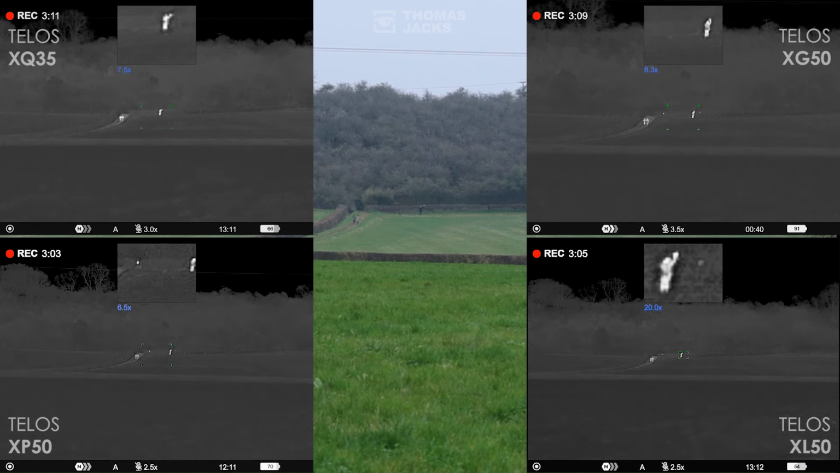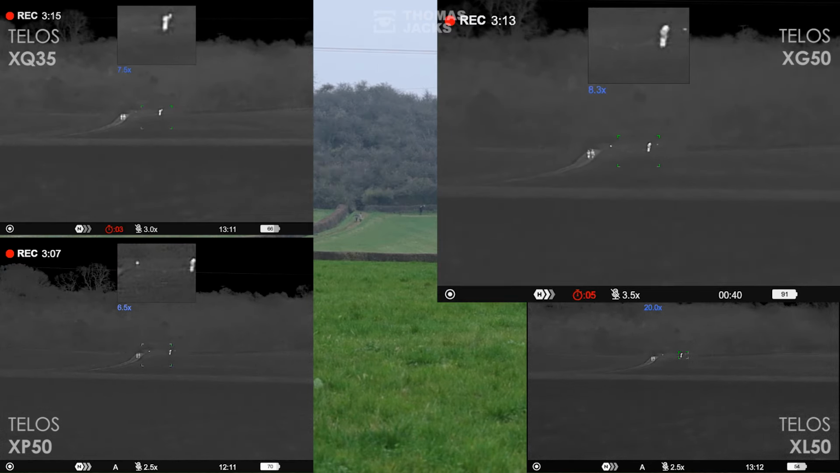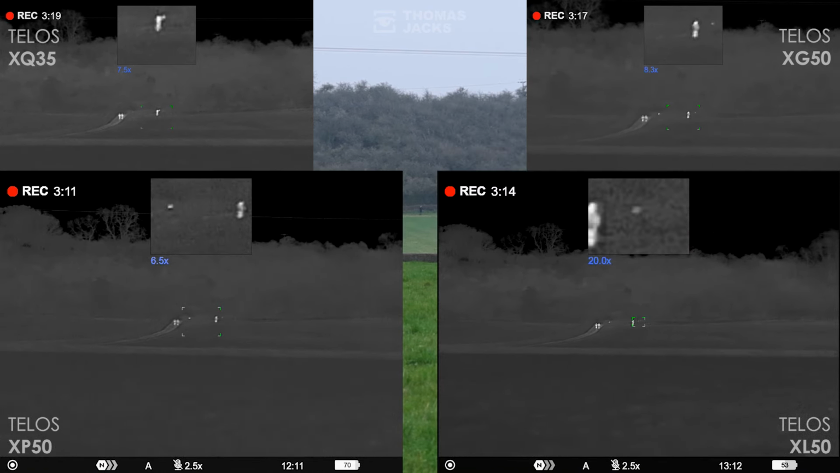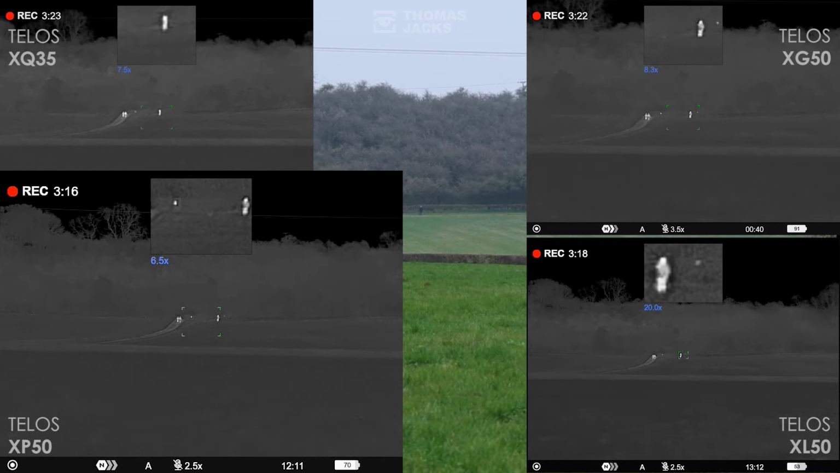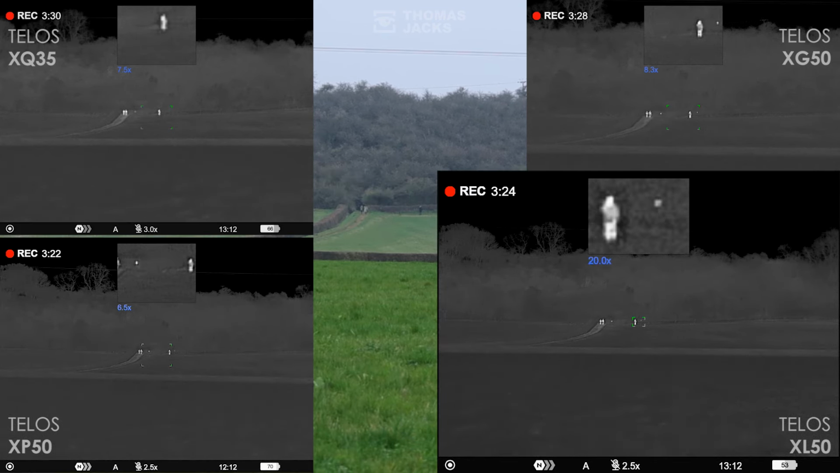For detecting at 500 meters, choose the XQ if you're on a budget, the XG if you just need a bit more detail, the XP or XL if you want a wider field of view to make spotting quicker. If wet, foggy or humid conditions are day to day, the XP should be at the top of your list. Whereas for the ultimate flexibility, it has to be the XL, combining the widest view for scanning efficiency with the best image quality, no matter how much you need to zoom in.